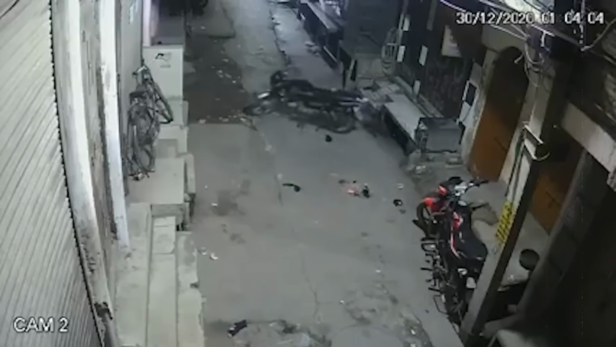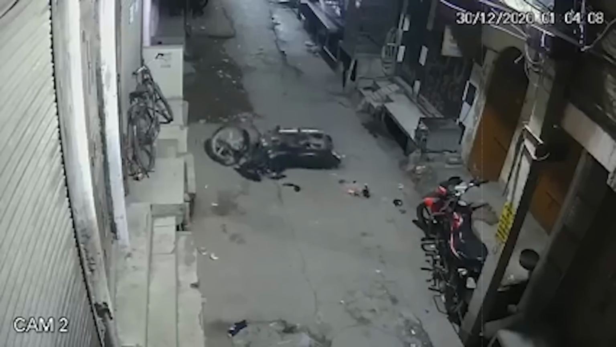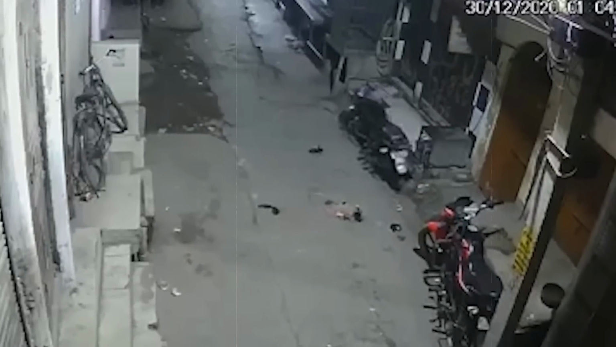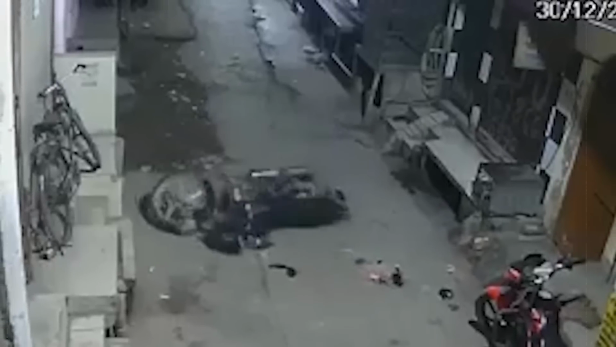It takes a turn and continues moving for a while before eventually falling to the ground. Strangely, there is no one riding or near the bike, yet it moves as if someone is in control. We can't be certain if it was a ghost or spirit at play, but one thing is clear. It's the first time I've witnessed a bike moving on its own like this.